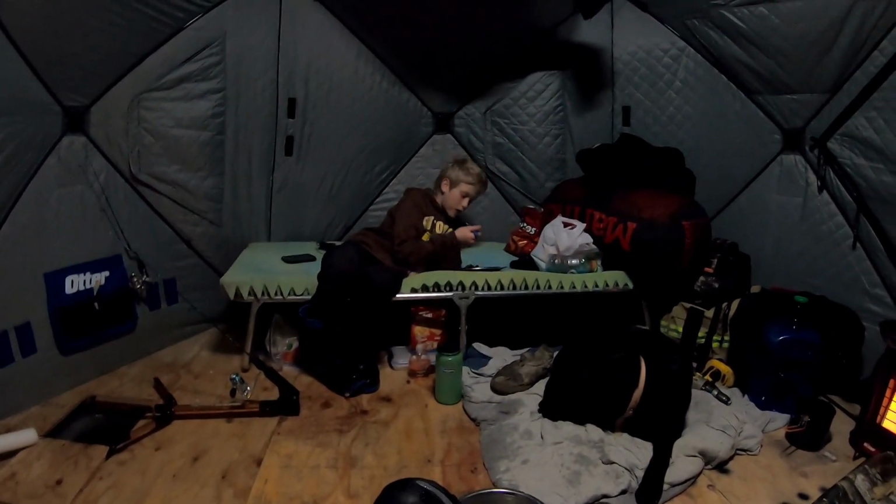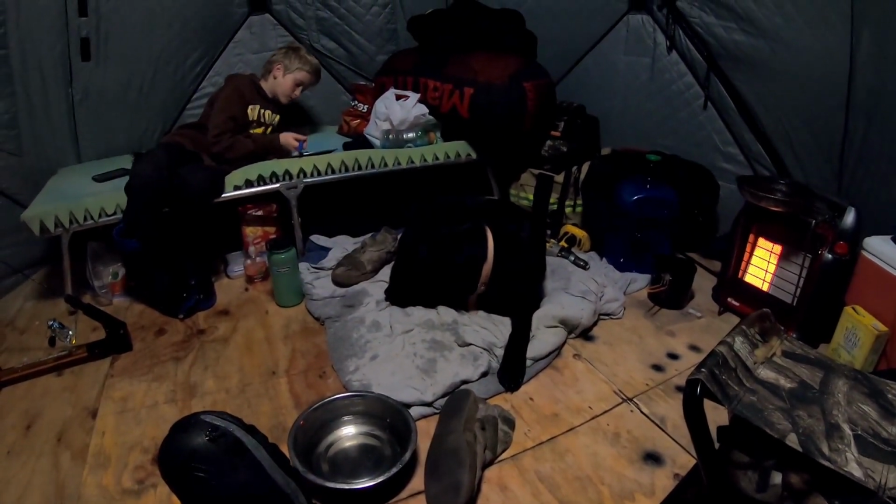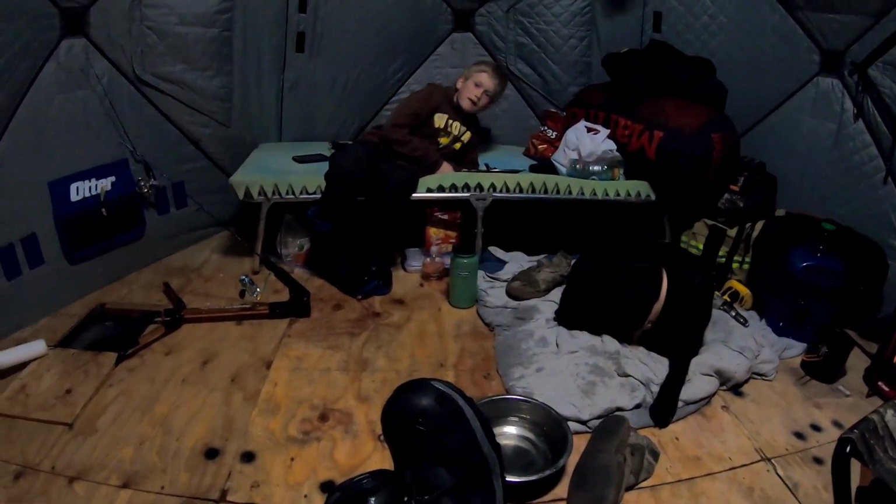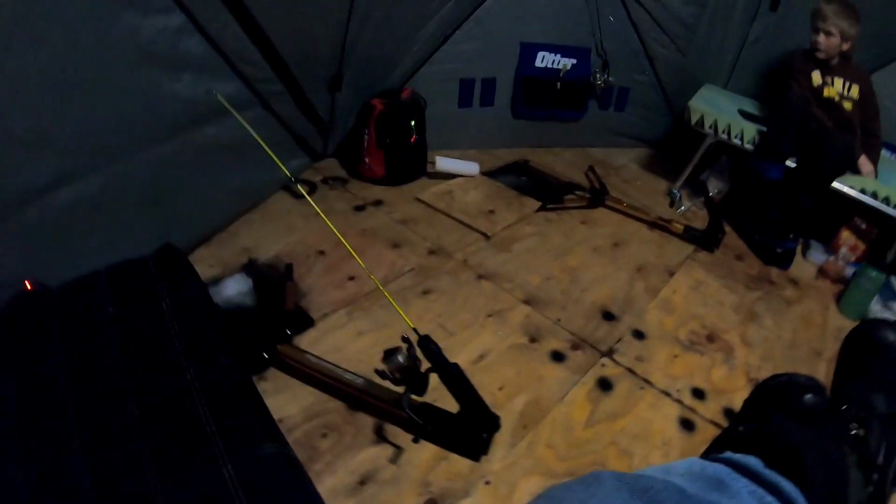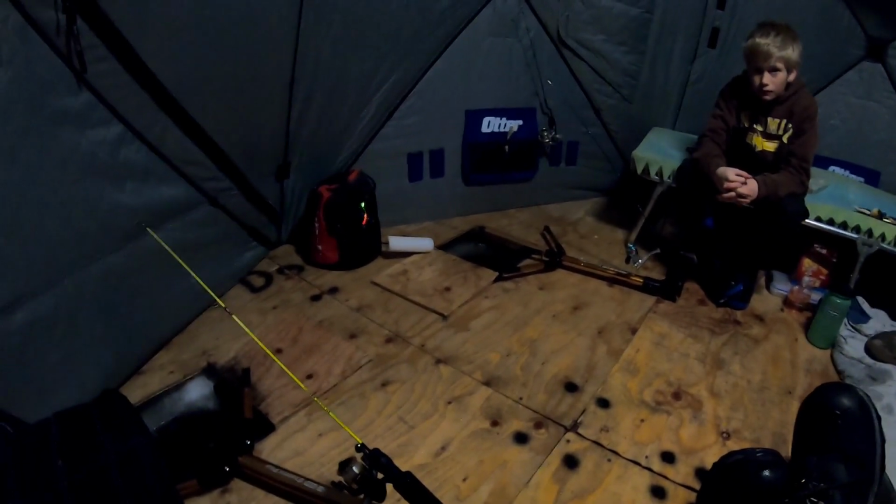Trent's still over there finishing his food. Coda's crashed on her blankie again. Turn the heater back down. It was getting a little too hot in here. But got the hat cam sat back up, so hopefully remember to grab it if we get another one outside. Alright everybody. Dad got a flag laying out there on the tip up. Grabbing some stuff real quick.